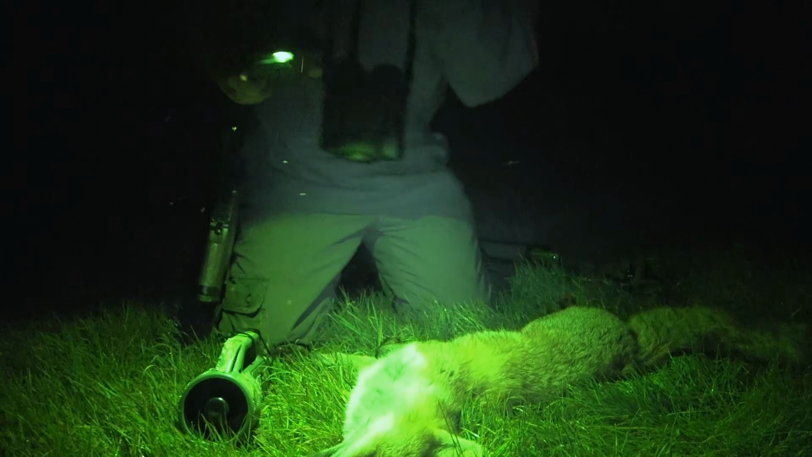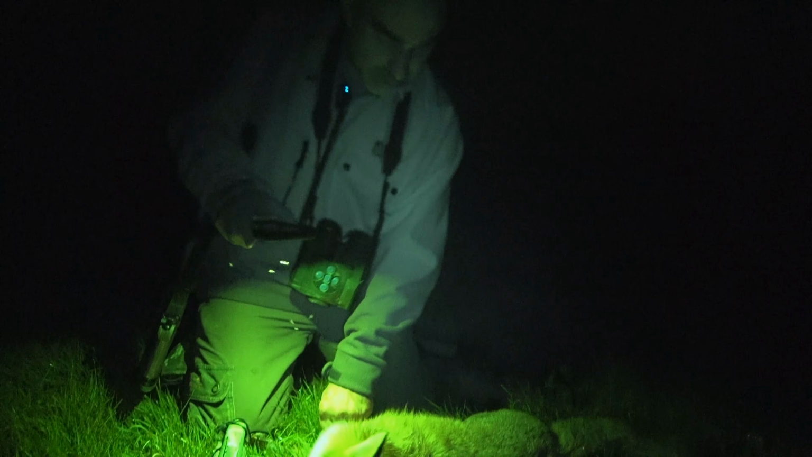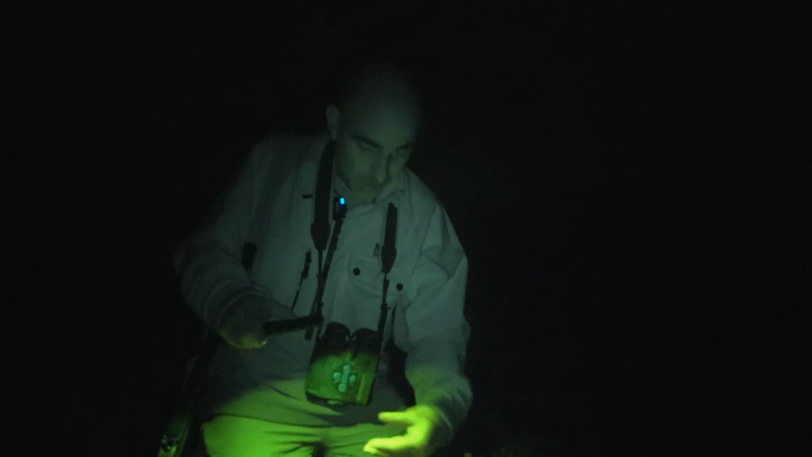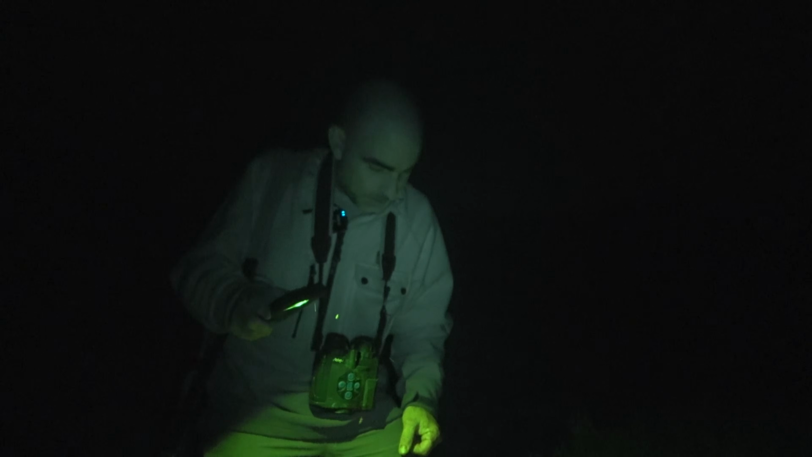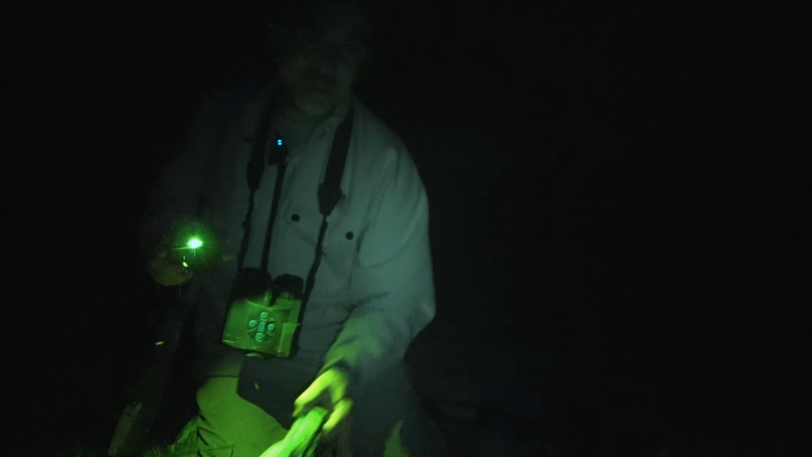That's quite a small fox there. Little vixen. So, that's good. I won't turn it over. It's 243 is giving it quite a tickle. So it's not pretty, but that's good.